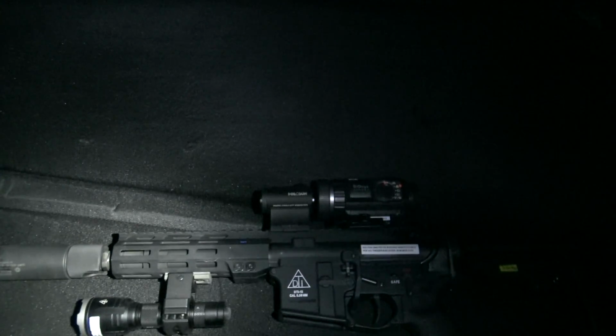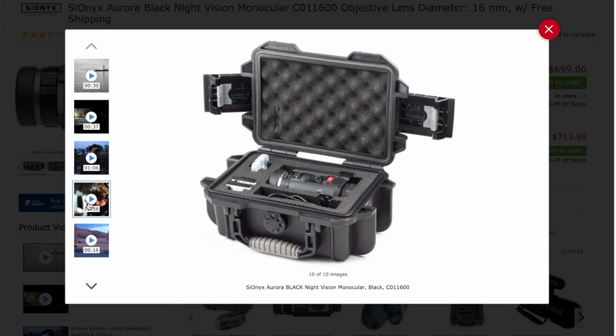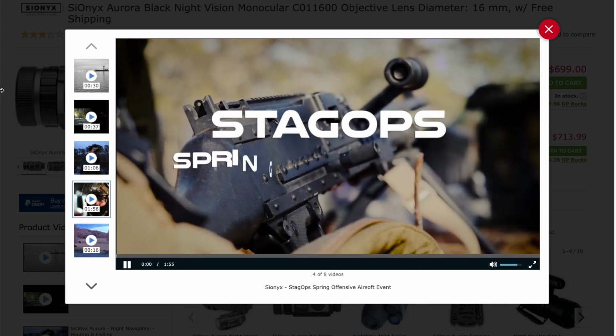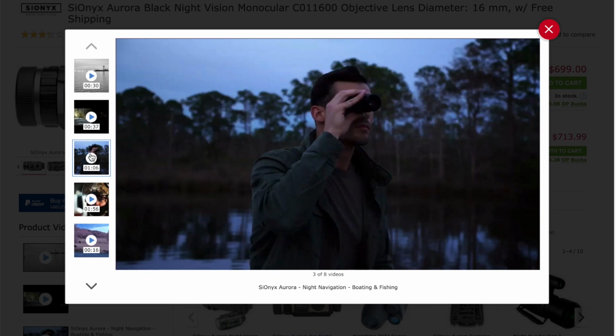Now, it's fairly temperate out tonight. It's about 50 degrees. It's not that cold. But you go down to cold weather, that battery on the Aurora is going to die relatively quick. That's just how electronics work. Now, we'll see how it does here tonight. And I've been running it yesterday, I haven't recharged it. We'll just see how it does. You have a battery indicator in the viewfinder.